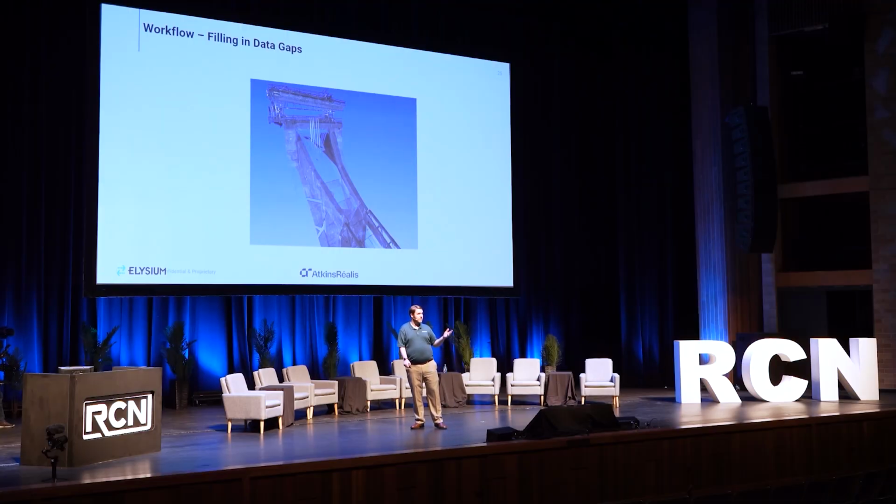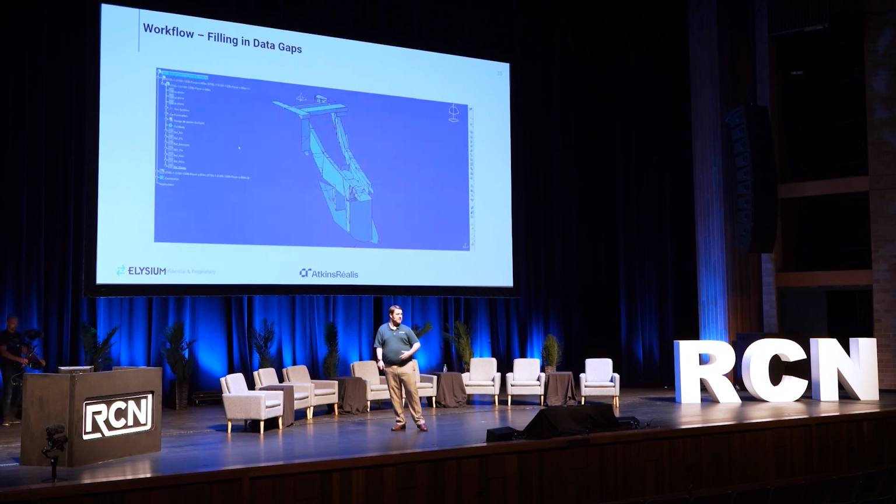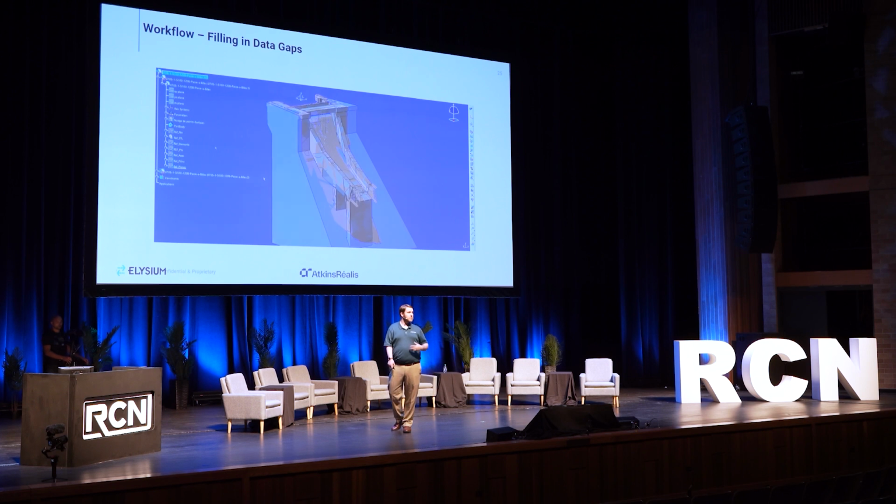So in this case, we're transforming it from the point cloud, using the drawings as representative data, as reference data, to now get a solid model that can then be used for flow analyses, for structural analyses, and also just generic documentation for downstream processes.